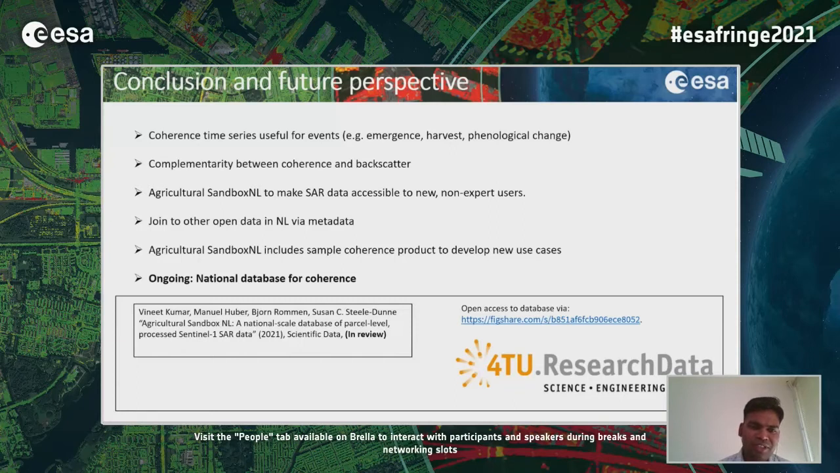The ongoing work is to create a similar national level database for coherence for the entire Netherlands in all the different orbits. And the details of this work can be found in the publication mentioned below, which is under review in Nature Scientific Data. The database is openly available through the 4TU Research Data Center and can be downloaded from the given link. Thank you, and thank you very much for listening.